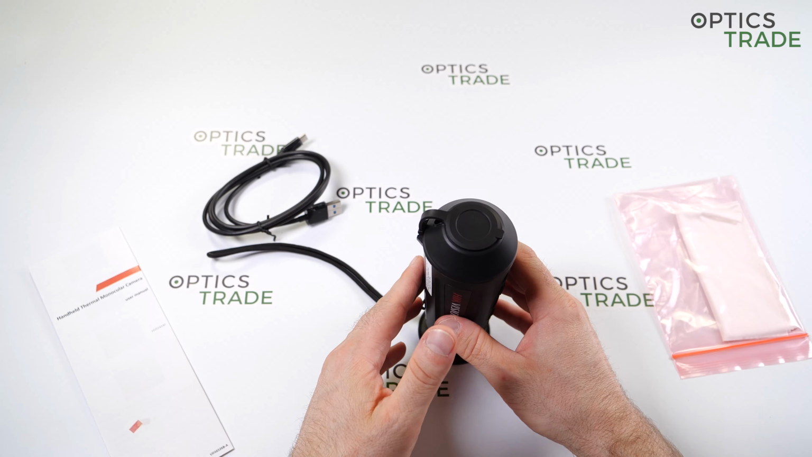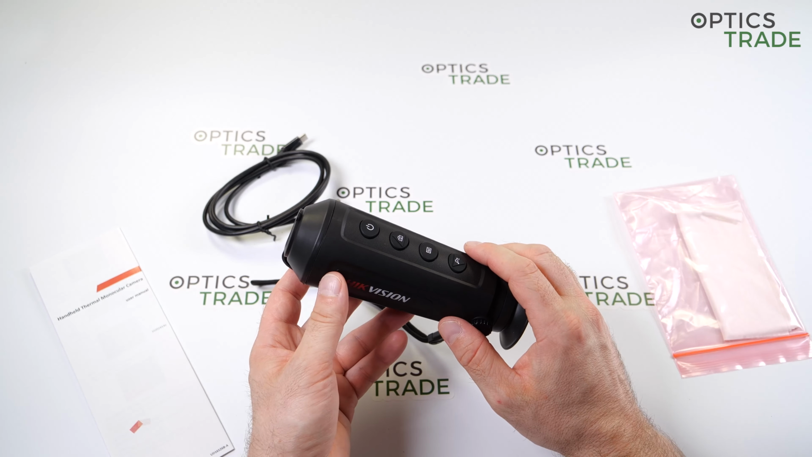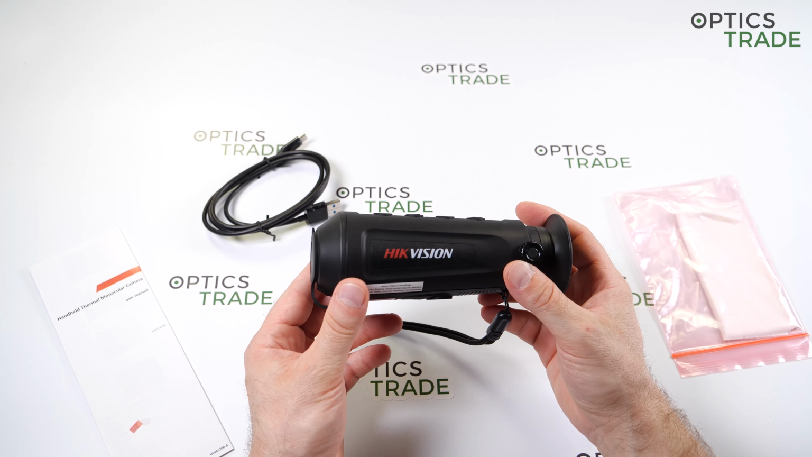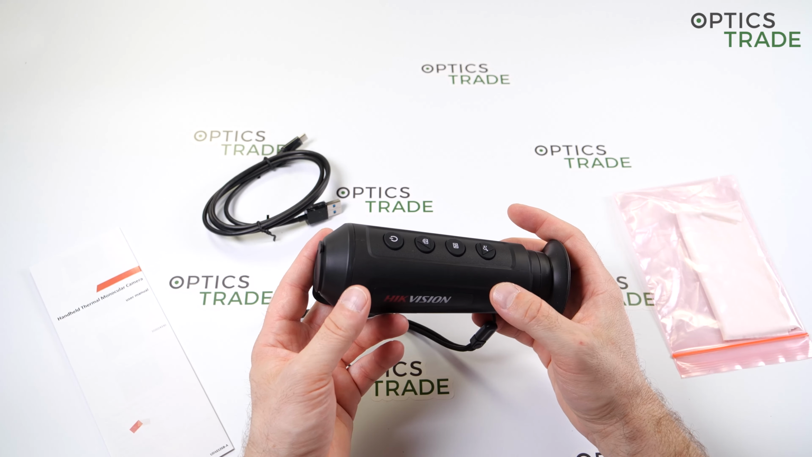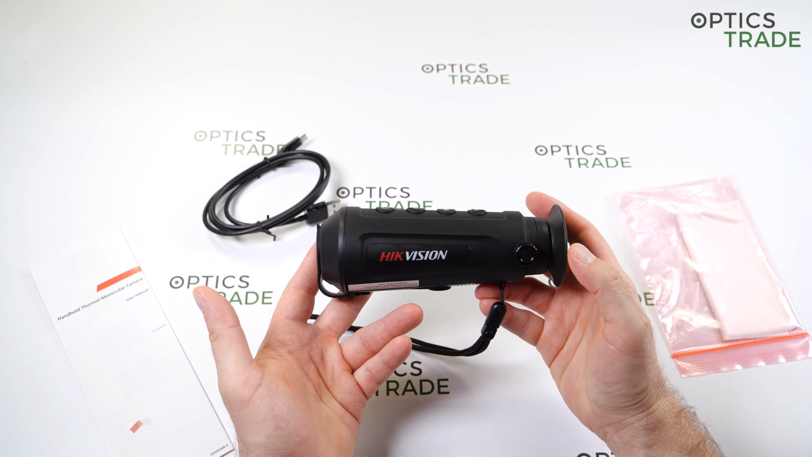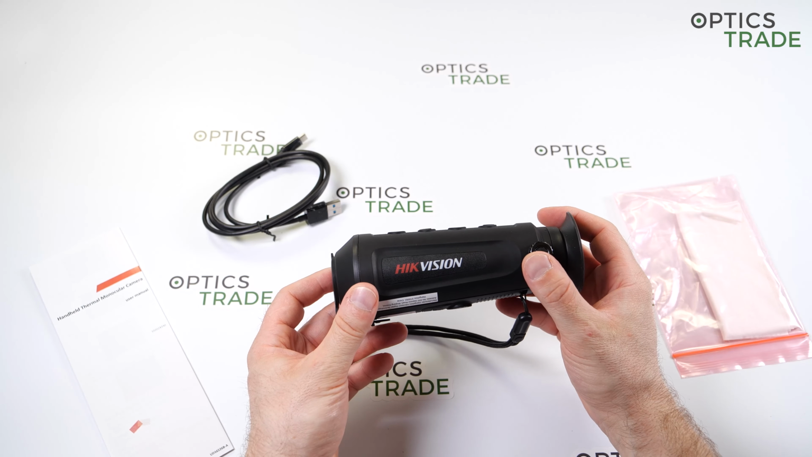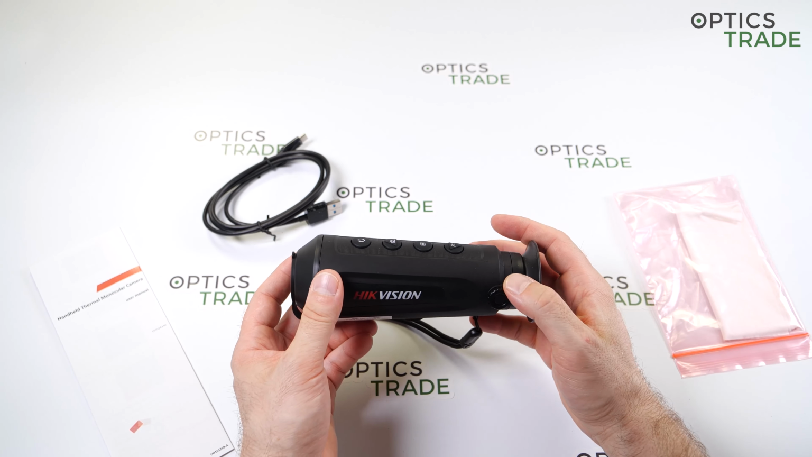Sensor size. I would say that in 2020, a little bit bigger sensor size would be beneficial. 160 by 120 is a really small pixel count. Refresh rate, they say it's 50 Hertz. I don't quite believe them. I think it's more like 30 or something like that. Like I mentioned, given the price point, I don't blame them that much, because for this amount of money, you're getting quite a decent image.